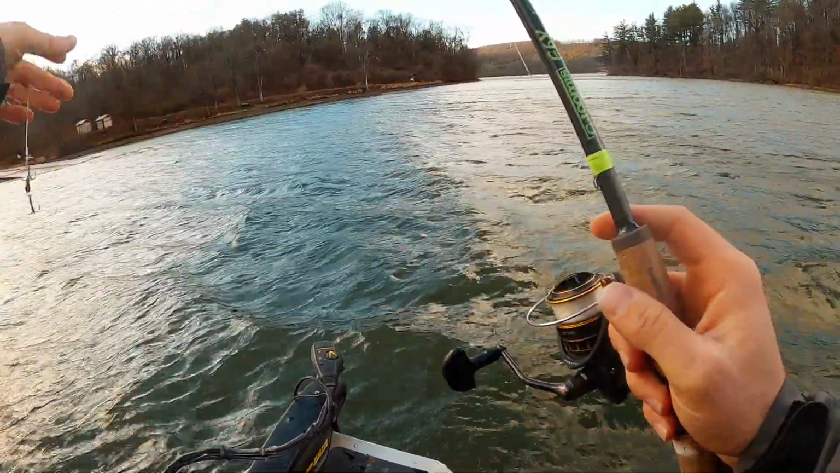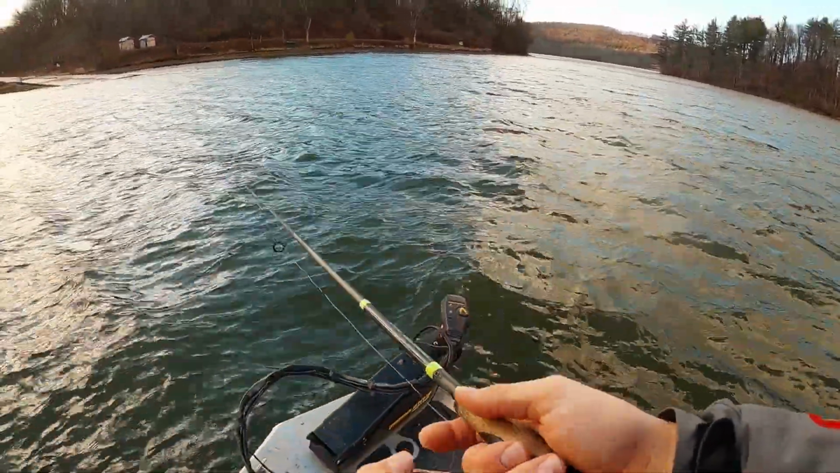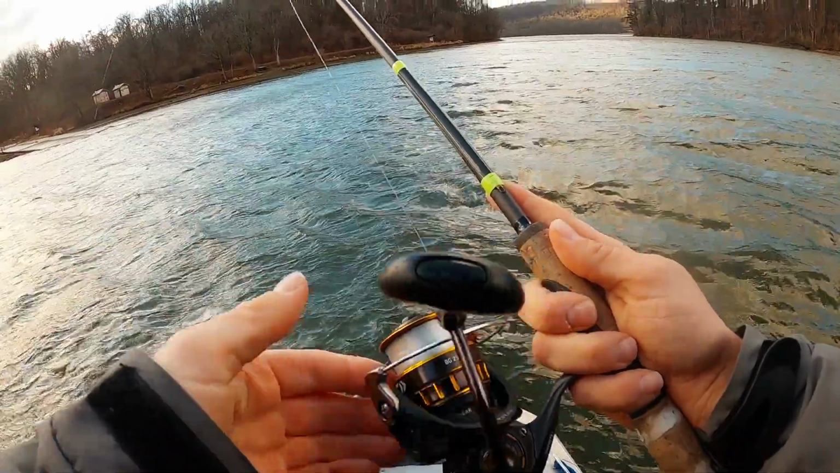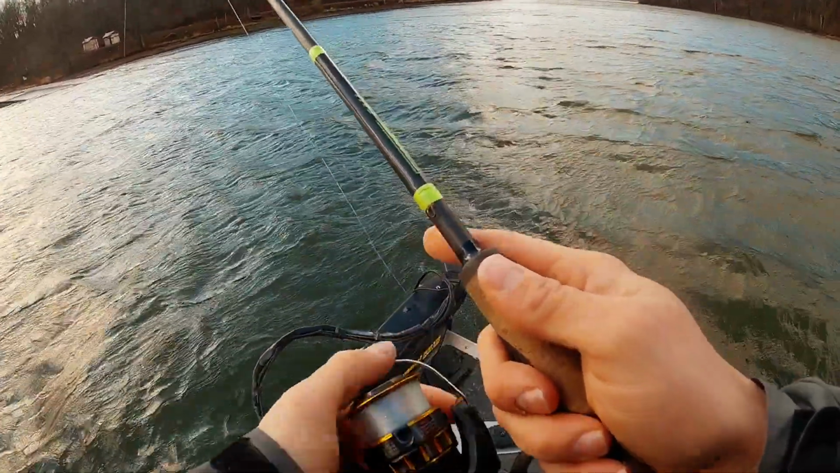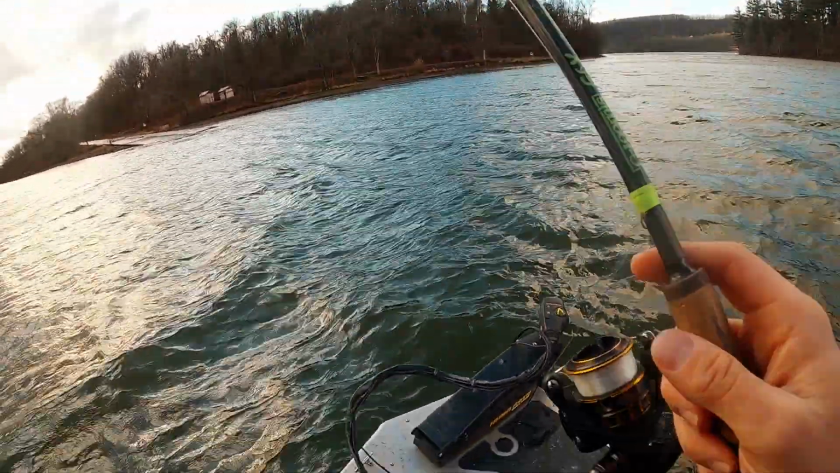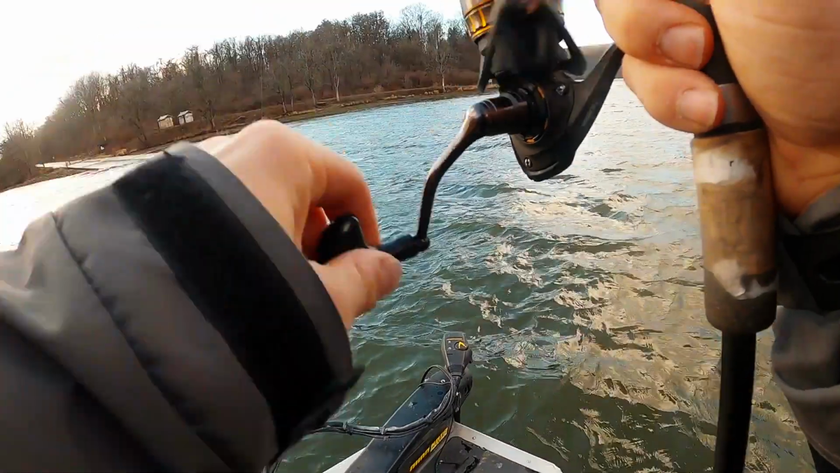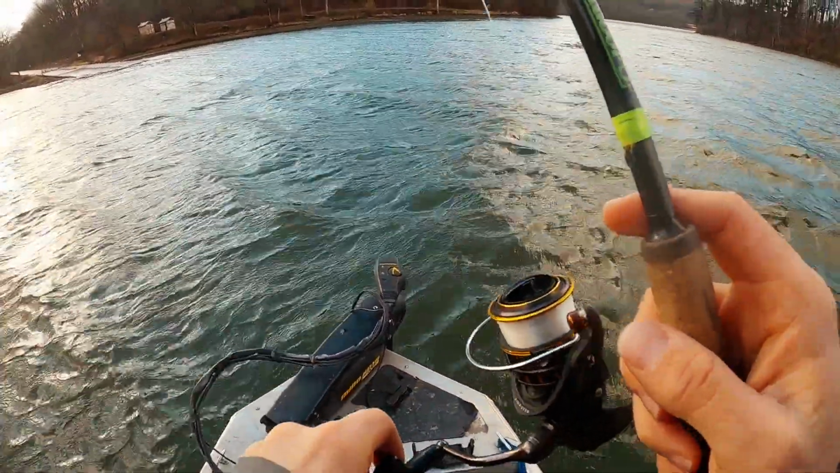Another setup I've been using here with some success. That's just the 1/4 ounce blade bait. That's more of a finesse setup. I've got that on a medium spinning rod, with either 10 or 12 pound fluorocarbon, and I'm fishing it the same exact way. It's a little lighter, a little smaller than the 3/8 ounce, but I've been cycling between these two, especially when I think I just got a fish, but cycling between them.